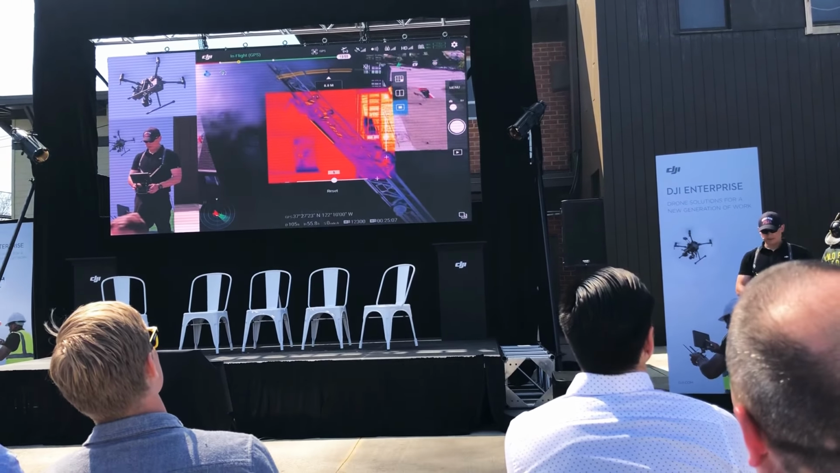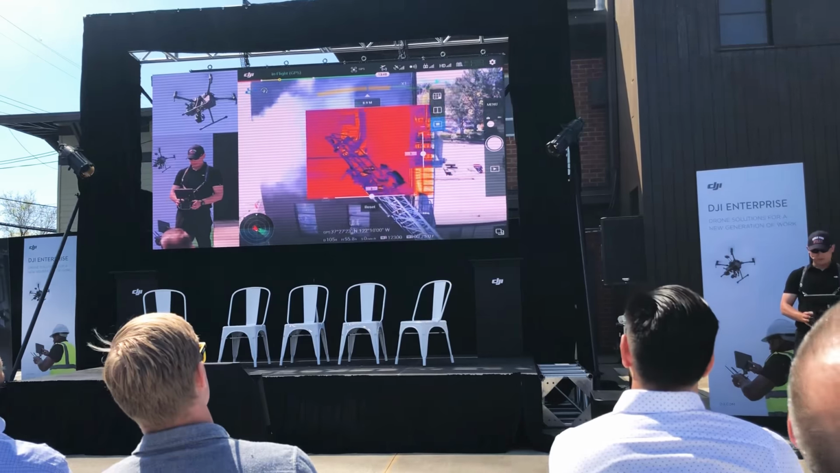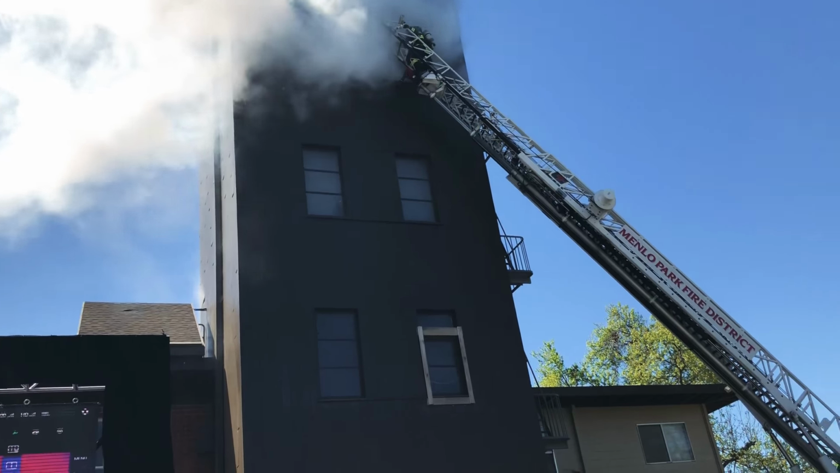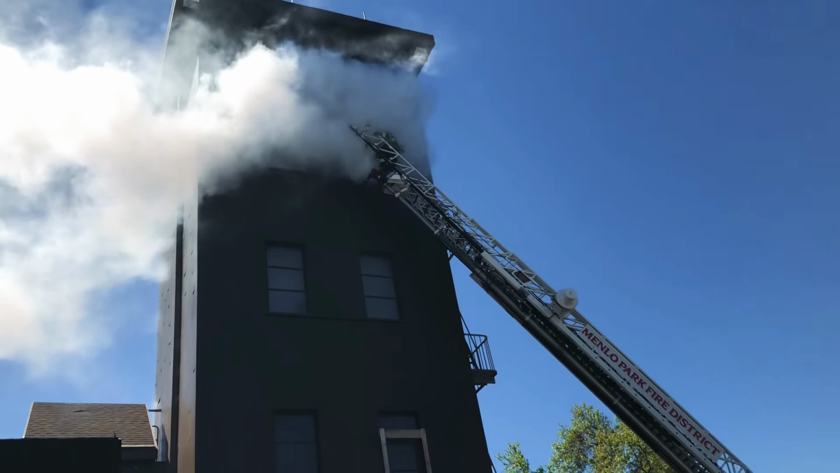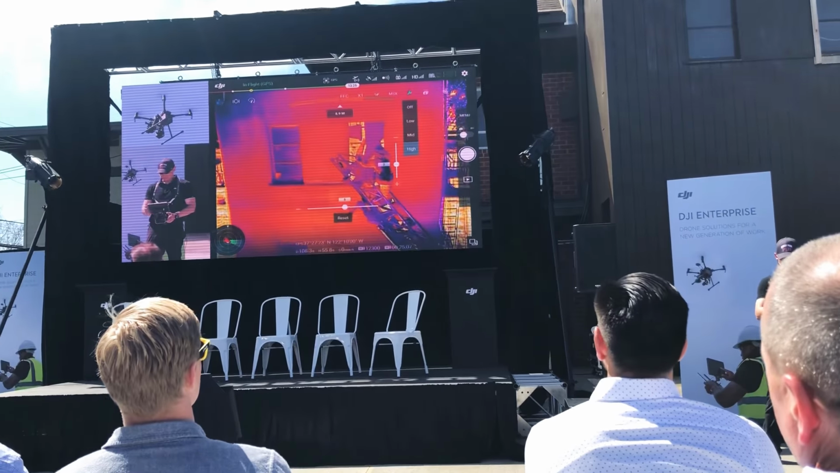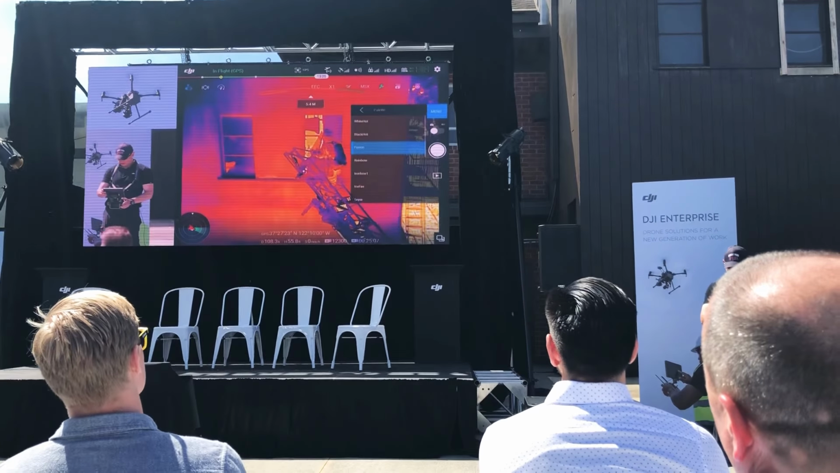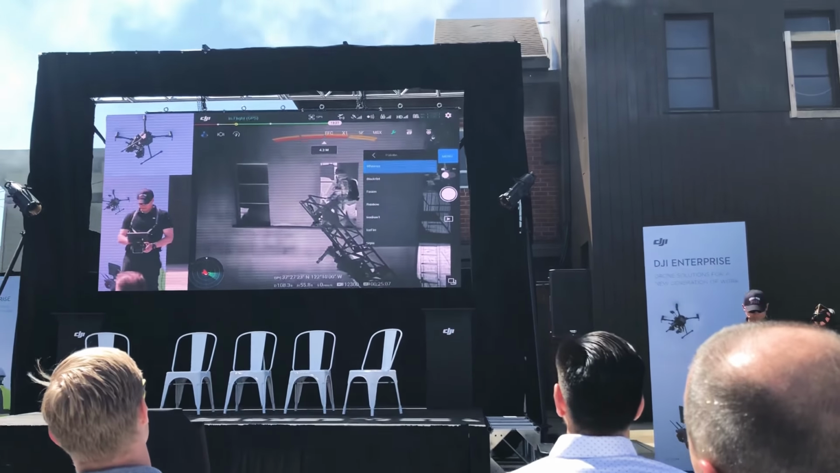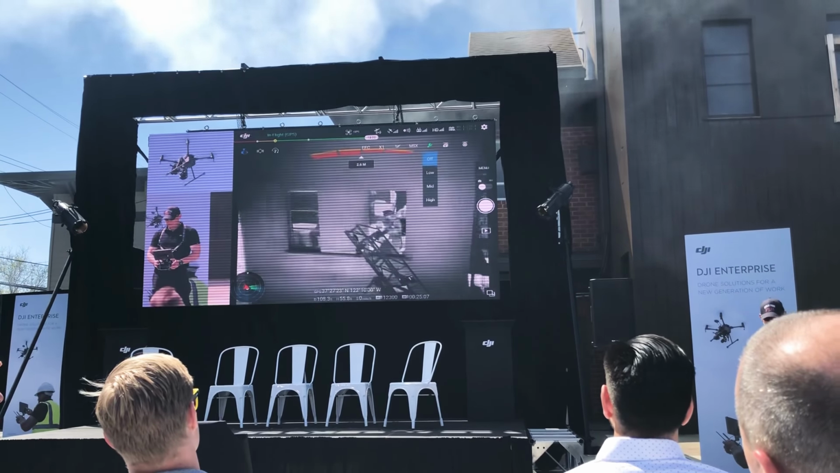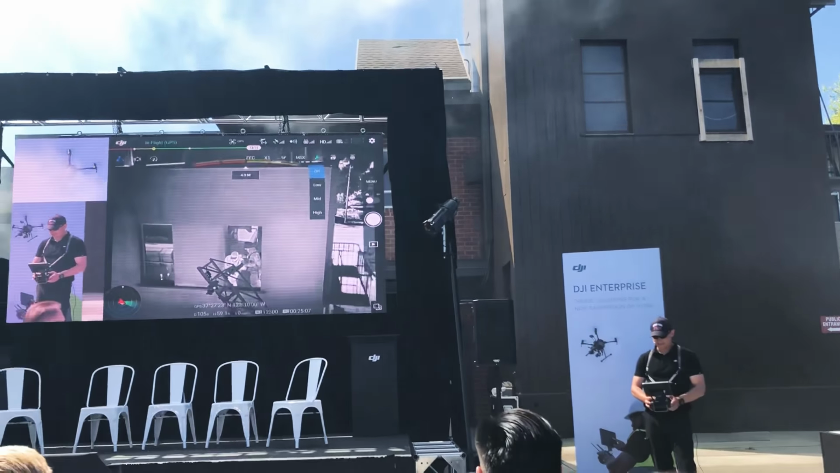And what I'm going to do now is we have lots of smoke, so we're definitely not seeing anything right now. If I do the side-by-side again, we're not seeing anything through the regular visible camera feed, but the thermal camera allows us to see exactly what's going on. I'm going to now switch back to full screen. We're going to take off the MSX, and I'm going to change our palette to maybe white hot. So we can now keep situational awareness of our fire rescue person as well as our victims inside the room.